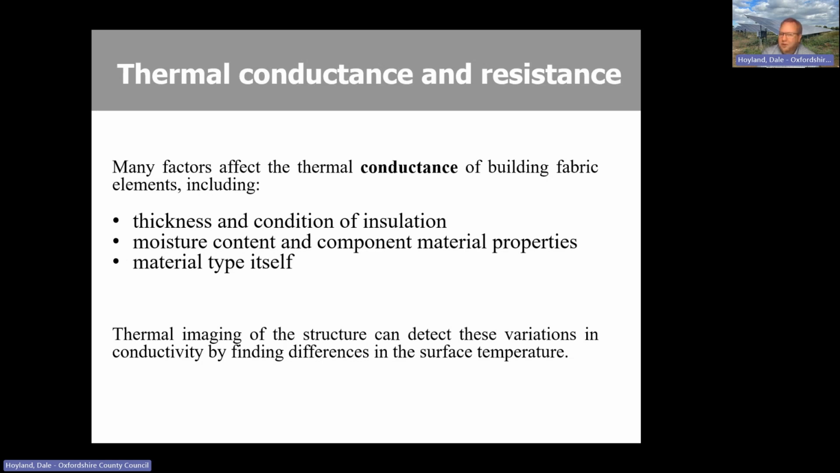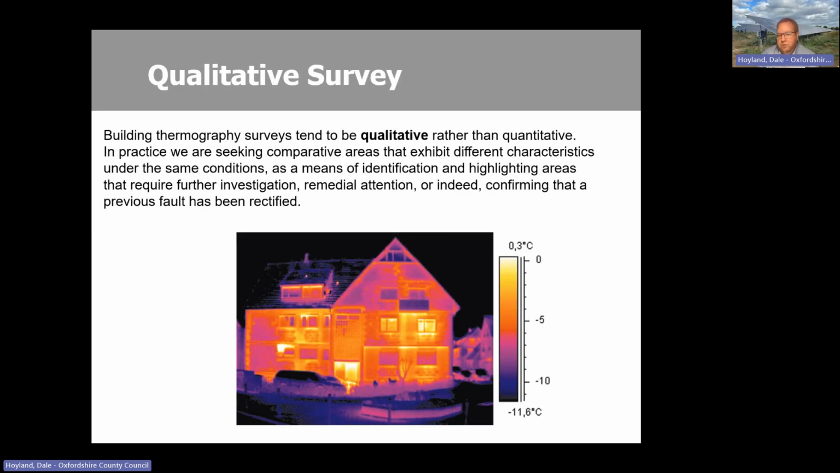So I'll quickly gloss over these slides, but just to say that in order to take action on those modes of heat loss, it's all about the thickness and condition of the insulation, moisture content. That's important later as well when we come to talking about the optimal time for thermal imaging, and obviously the material itself. So thermal imaging can detect these variations by finding the differences in the surface temperature, and that's what we're presenting back to the homeowners.